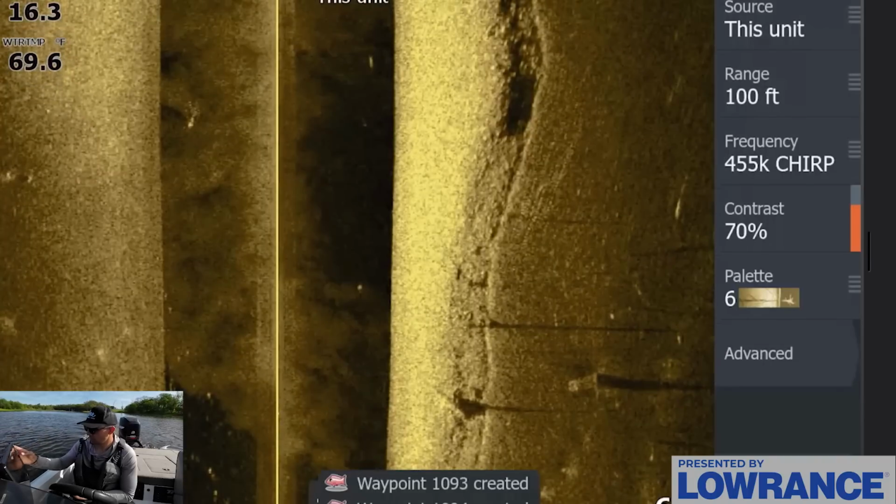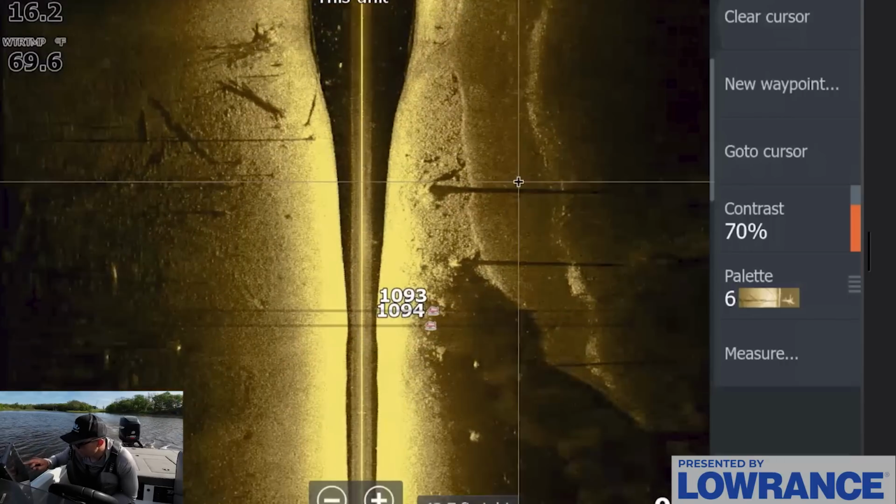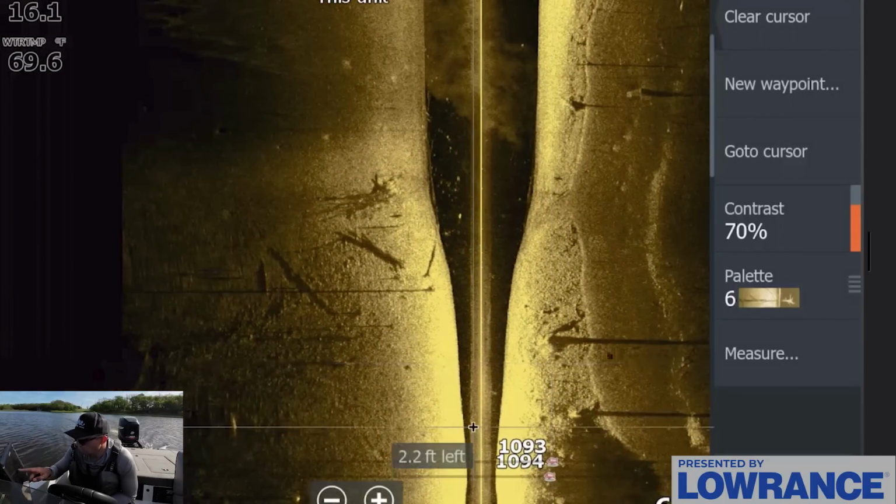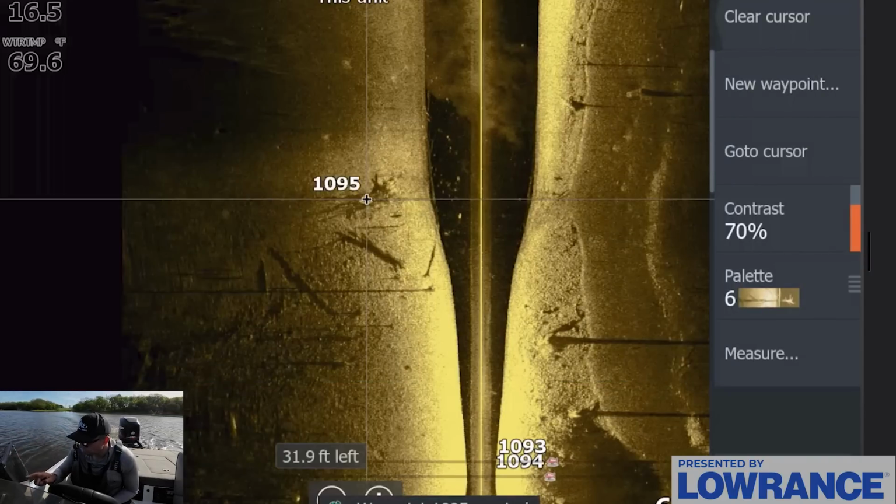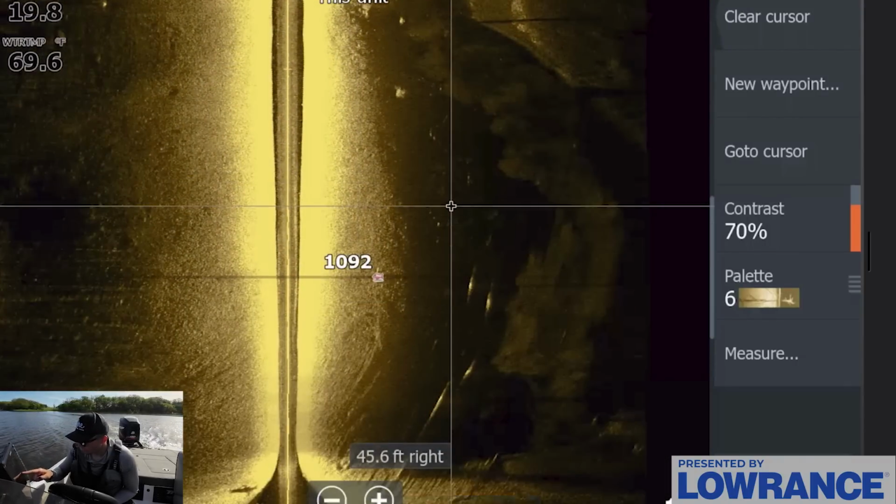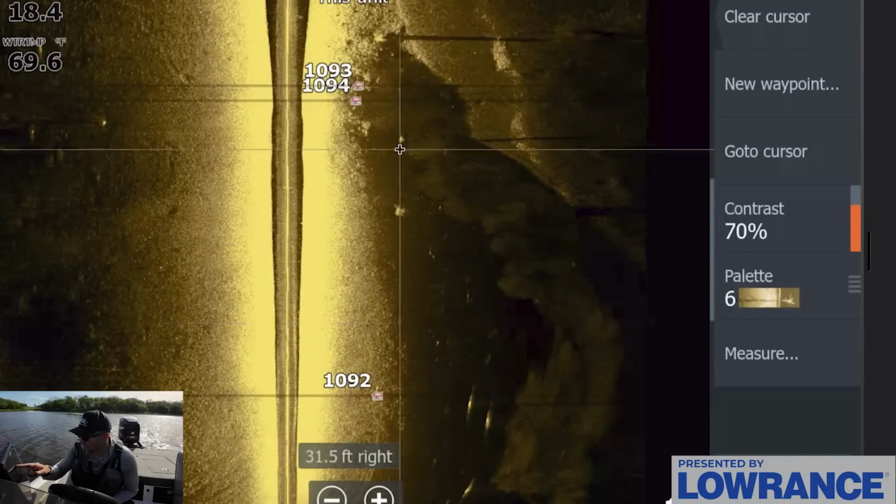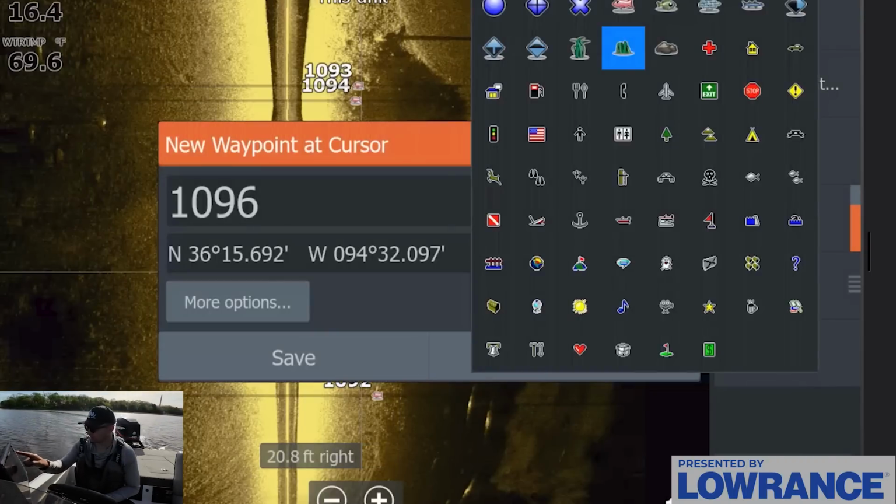Let's get back and see if we saw any more. There's an old kind of road or road bed that came through here. Looks like there's some nice brush and stuff out here as well that could potentially have a fish or two on it off the end of this. But I really like this drop, right in through here and then it drops off. That looks really good. There's actually a big dot right there too. There's another dot right here. Let me mark this as fish.